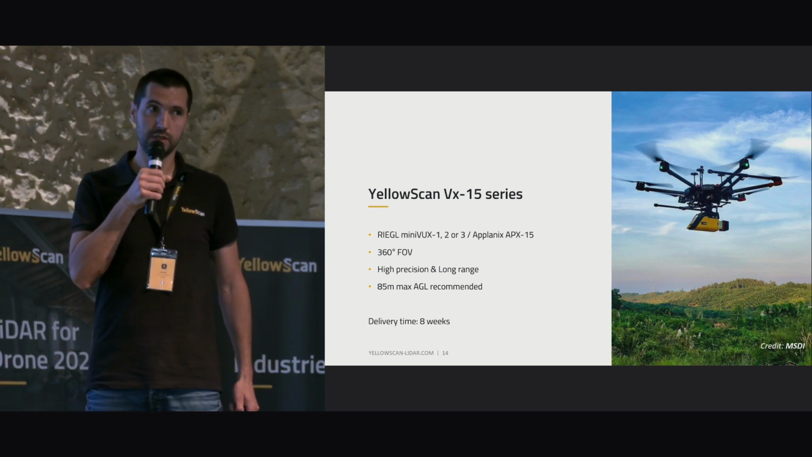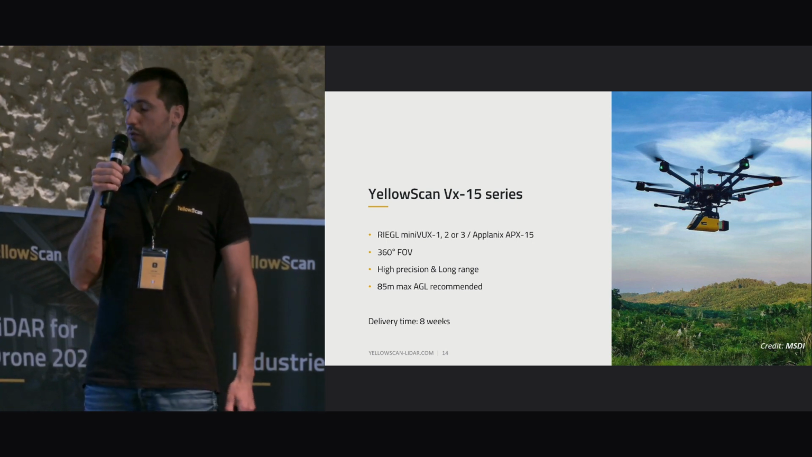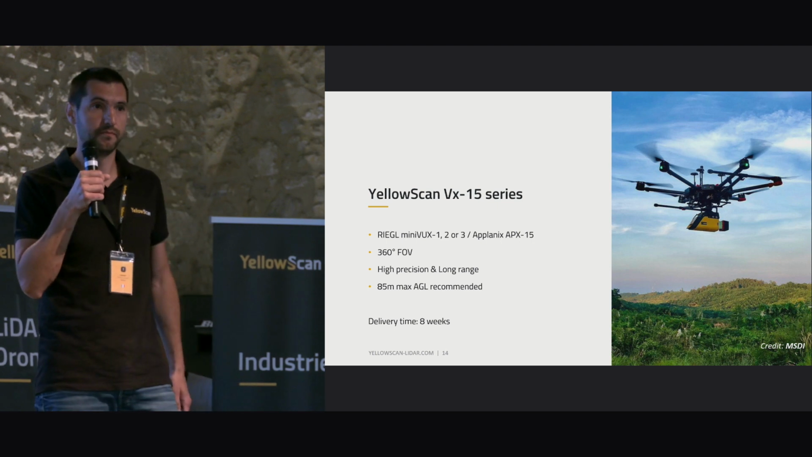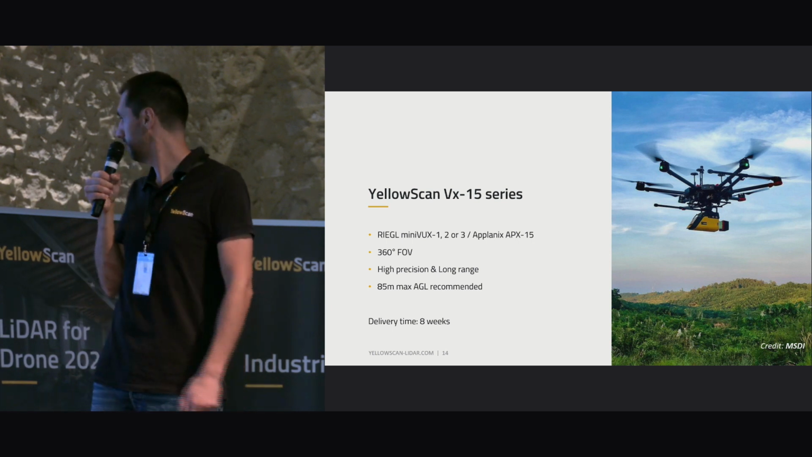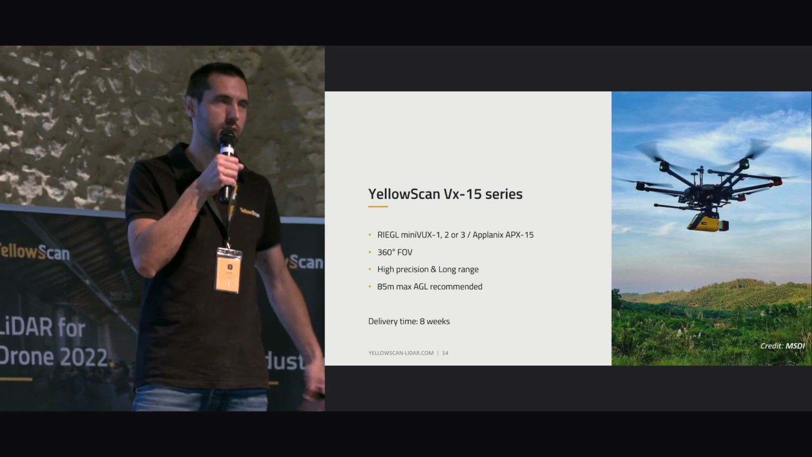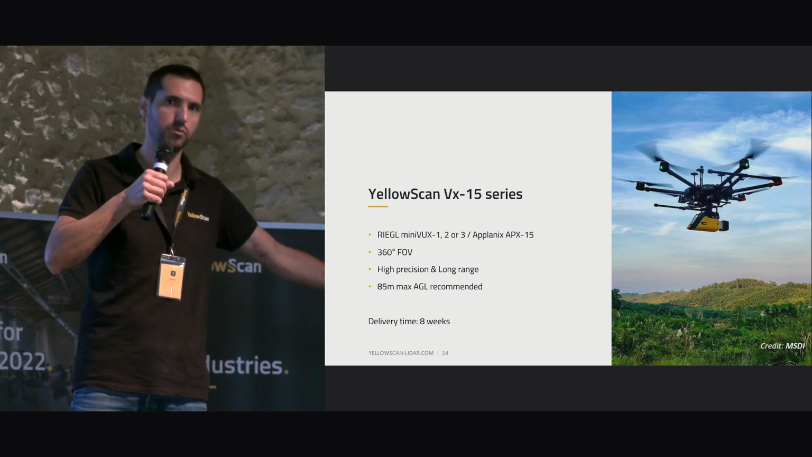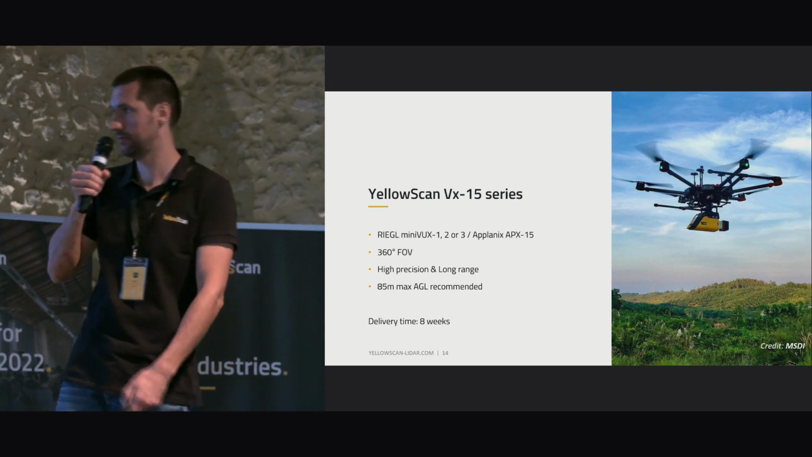What is really specific to this product is high precision and long range. We advise not to fly above 85 meters AGL, okay? And if you are flying at this altitude or even up to 100 meters AGL, you have a big swath. So if you are flying, I guess it's a YellowScan VX20 after, but if you are flying at 100 meters AGL, you have a 346 meter swath. So you're covering a lot in terms of ground, okay?